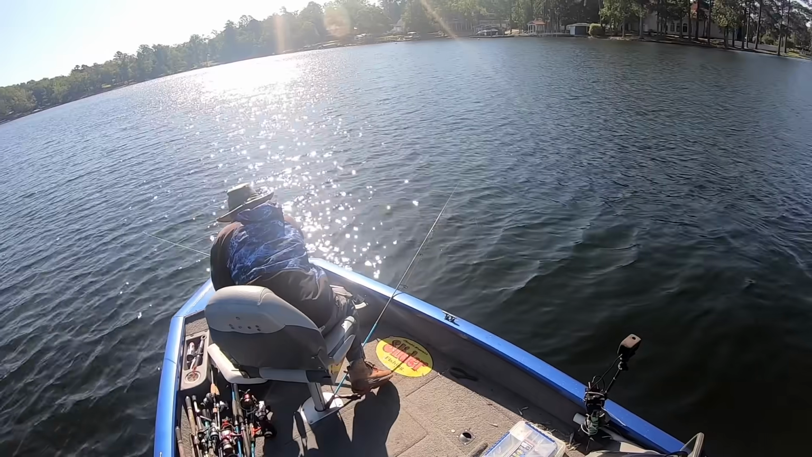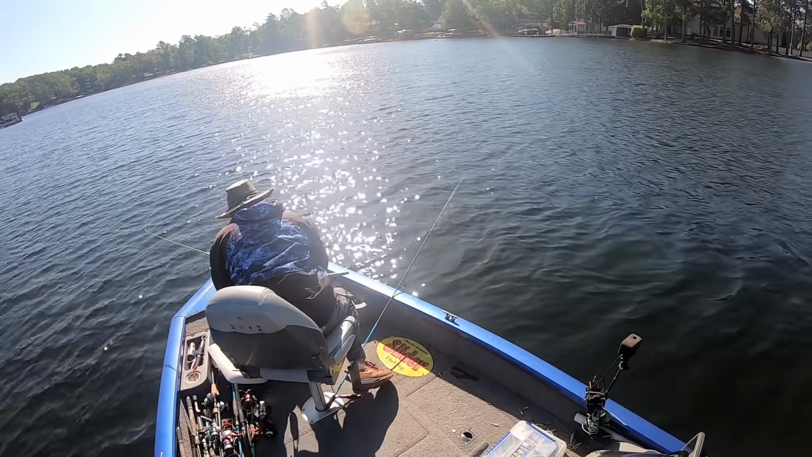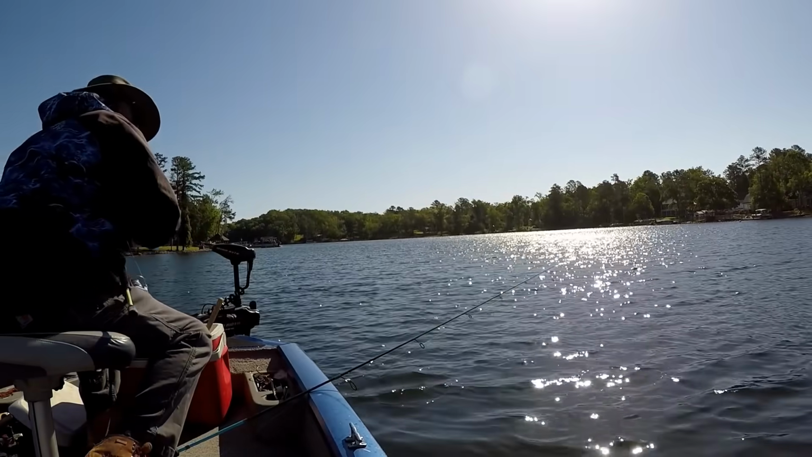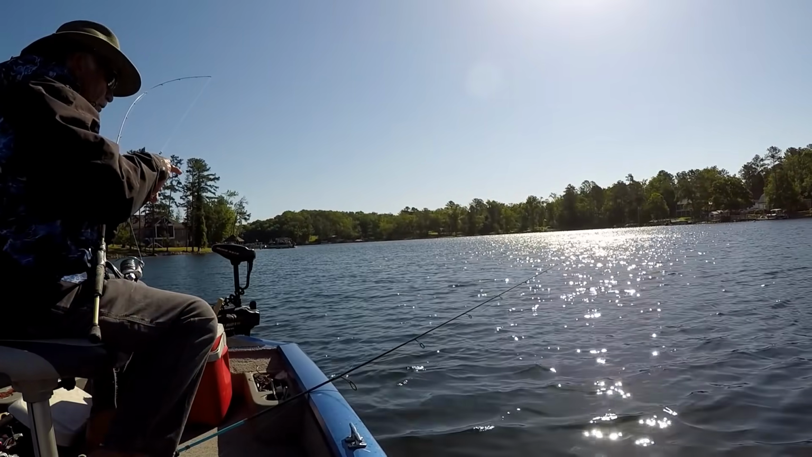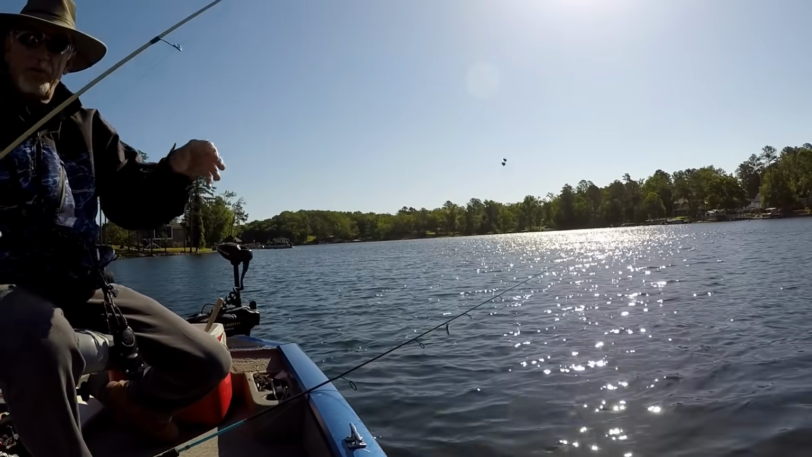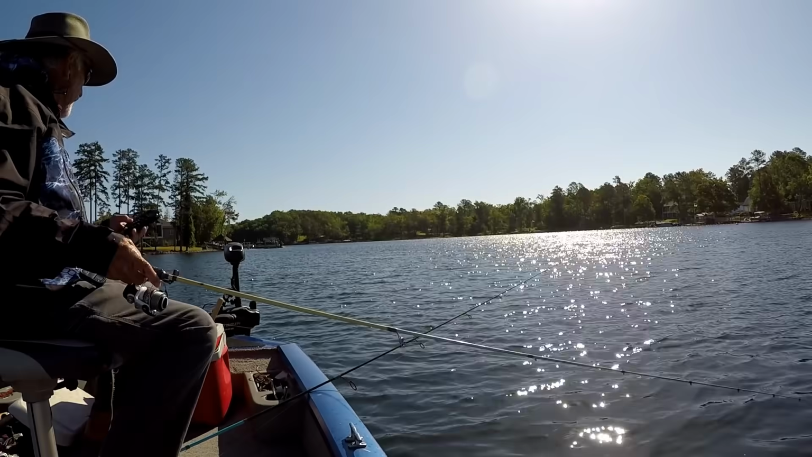Most of these minnows I got this time are too big. You don't want a real big minnow. Most of these minnows are really too big. A lot of good size. Pick a couple of them out of good size. Okay, we got to get back up there.